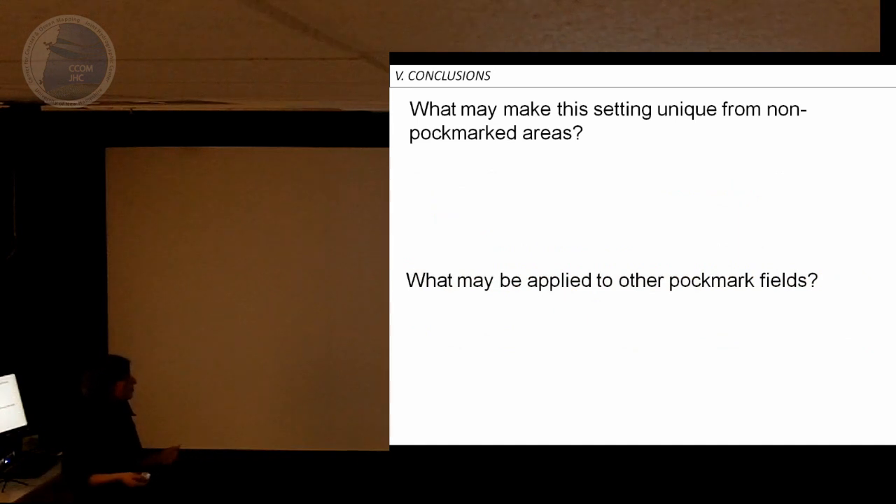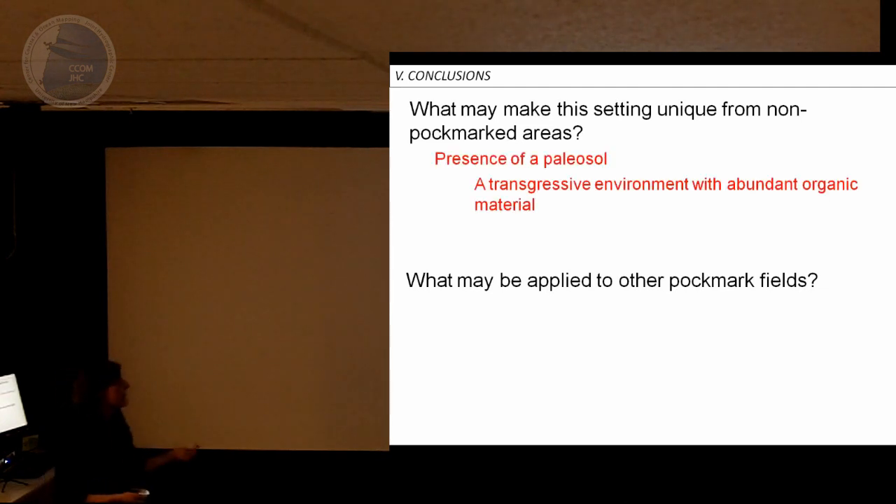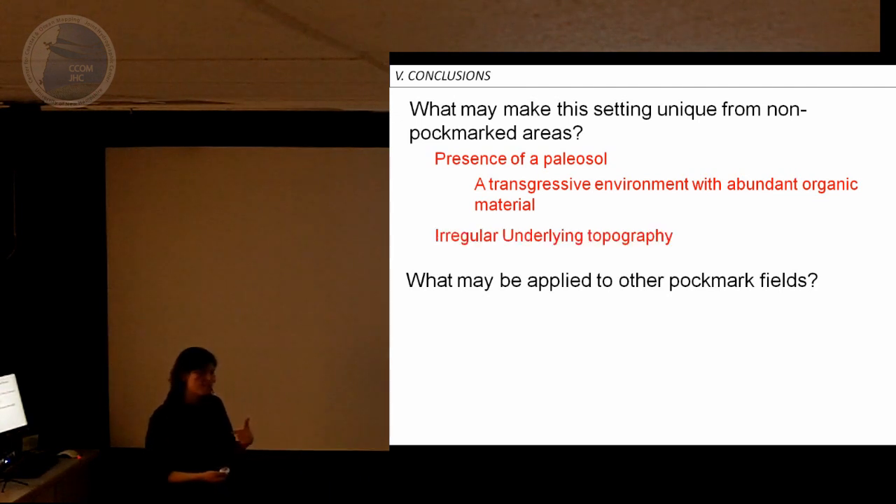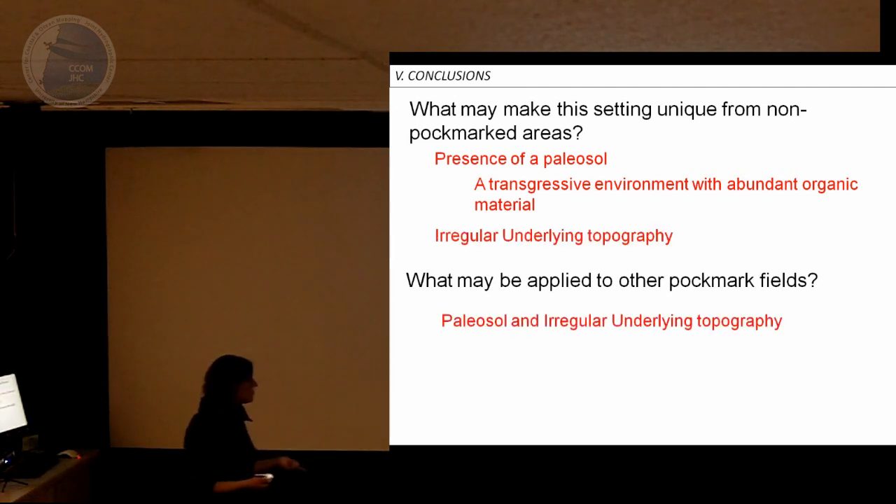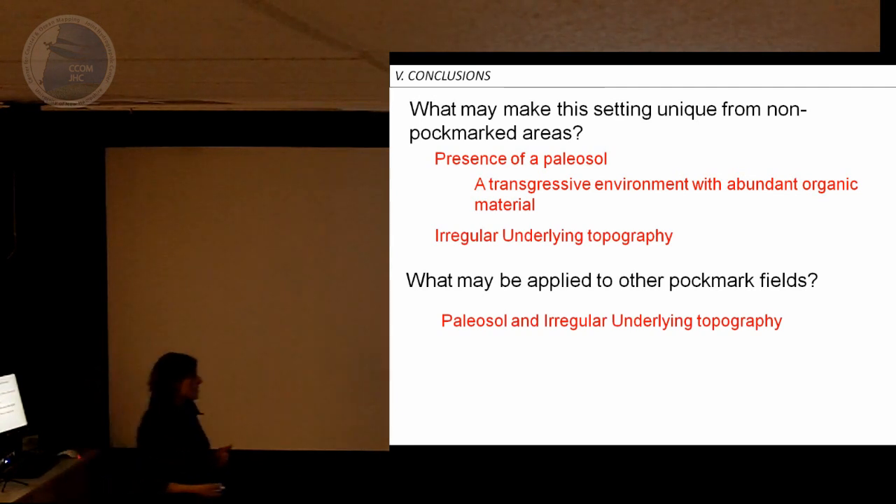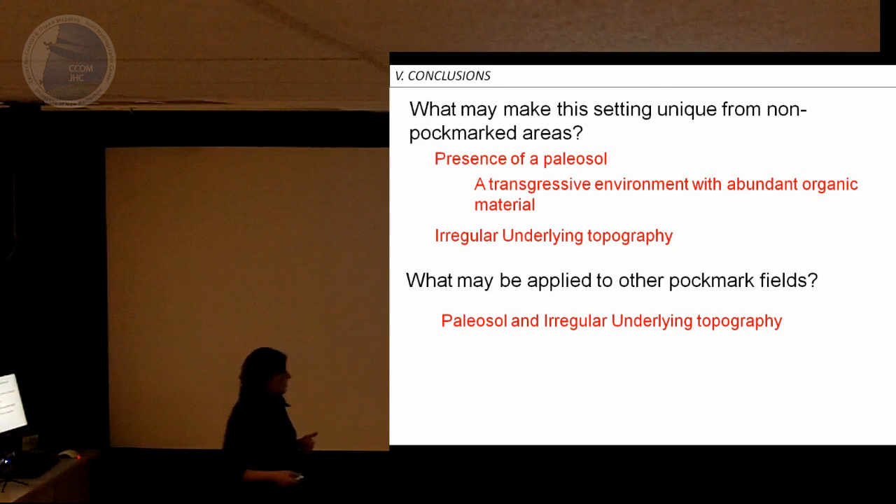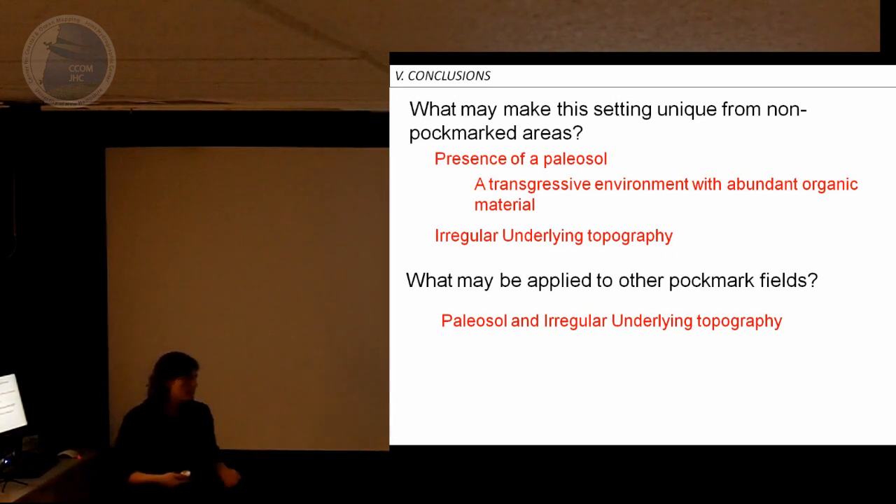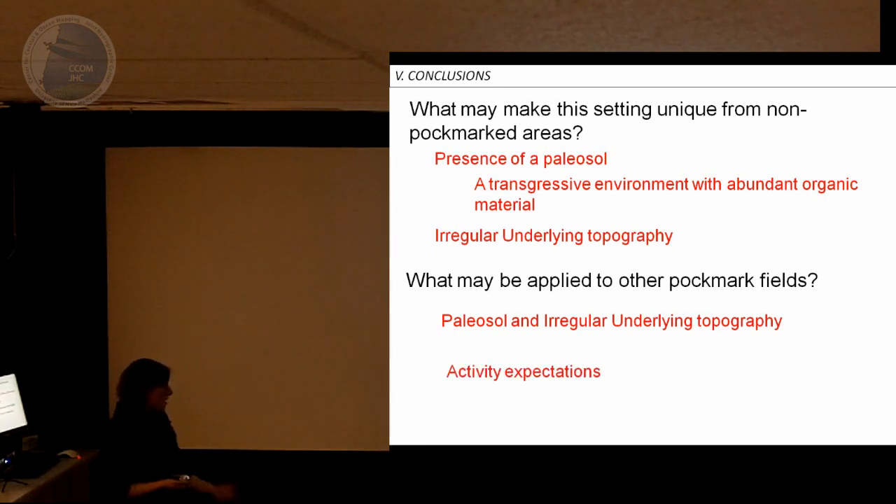And in summary, what might make these settings unique from non-pockmark areas? Transgressive environments with abundant organic material that can be eroded and introduced to the system, and irregular underlying topography. What could be applied to other pockmark fields? Looking for a transgressive setting and irregular underlying topography might be a unifying feature with other nearshore pockmark fields. And the activity expectations would be episodic at best or minimal.